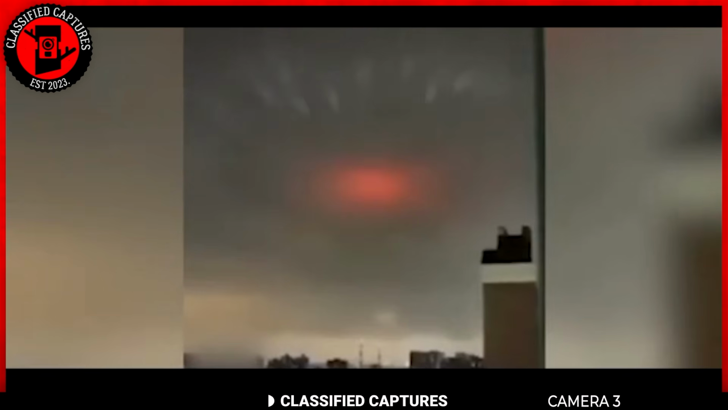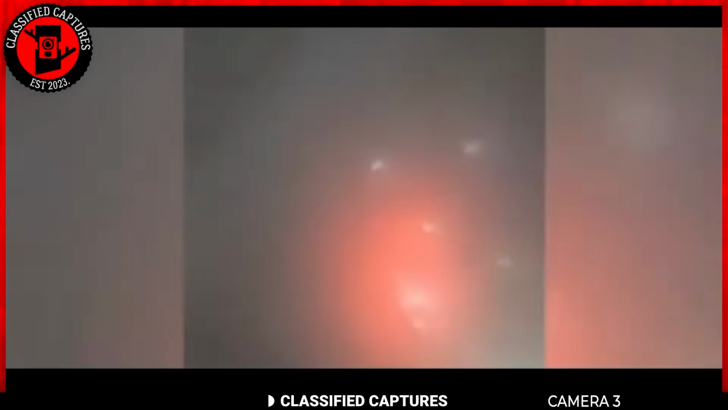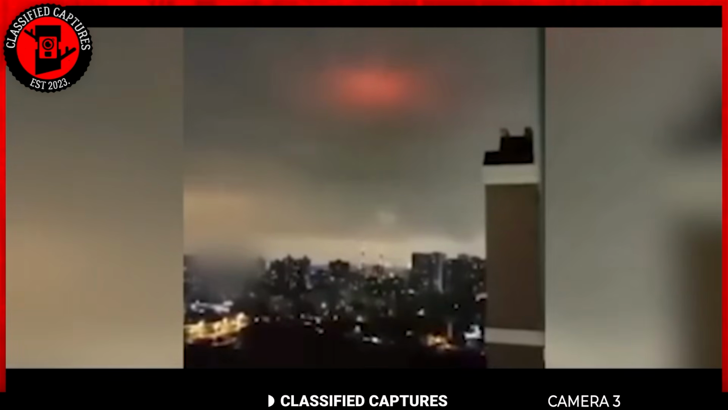This video was taken in China, where a huge red glow was captured behind the clouds, and that was not all. Small white glows were coming from all directions towards the bigger red glow. As soon as the smaller lights reached the red glow, they vanished. This phenomenon was even more striking at night, with the red glow appearing more prominent against the dark sky.